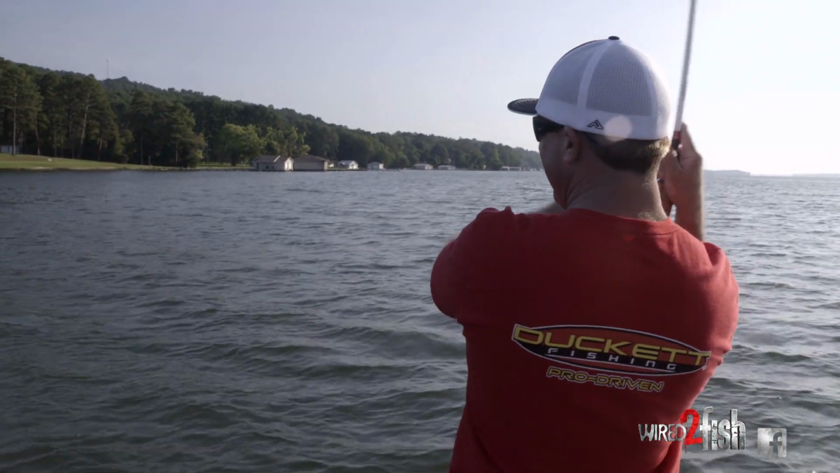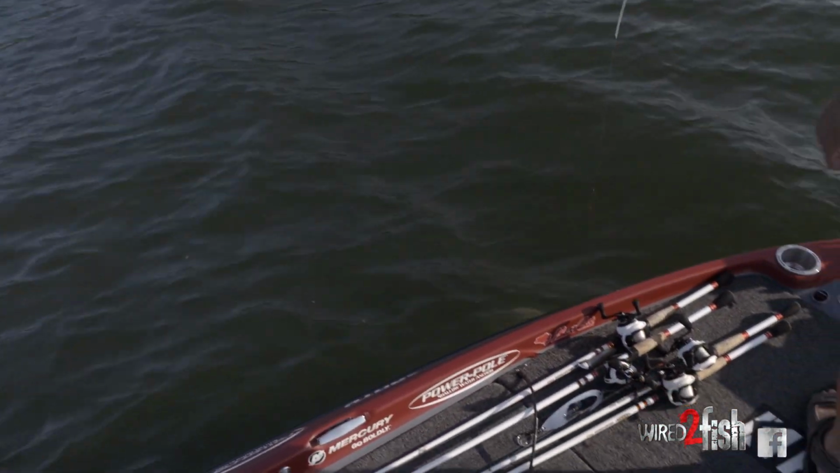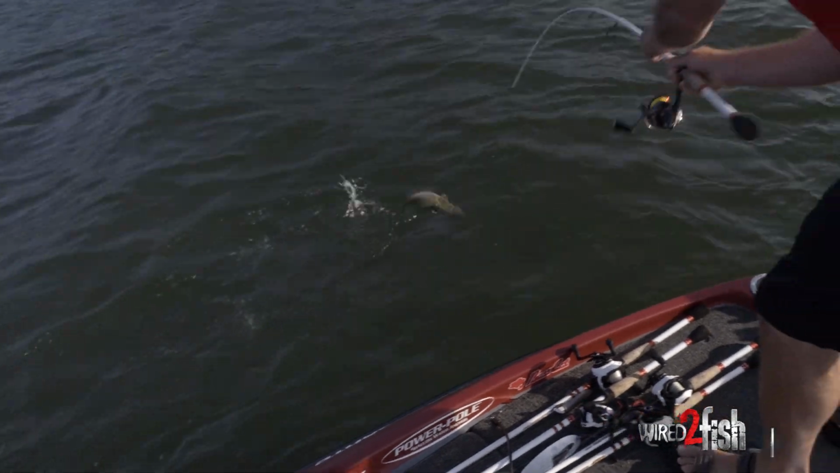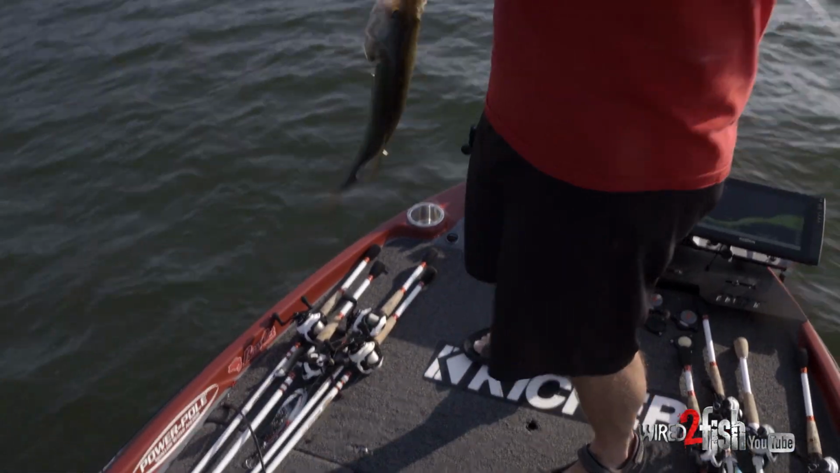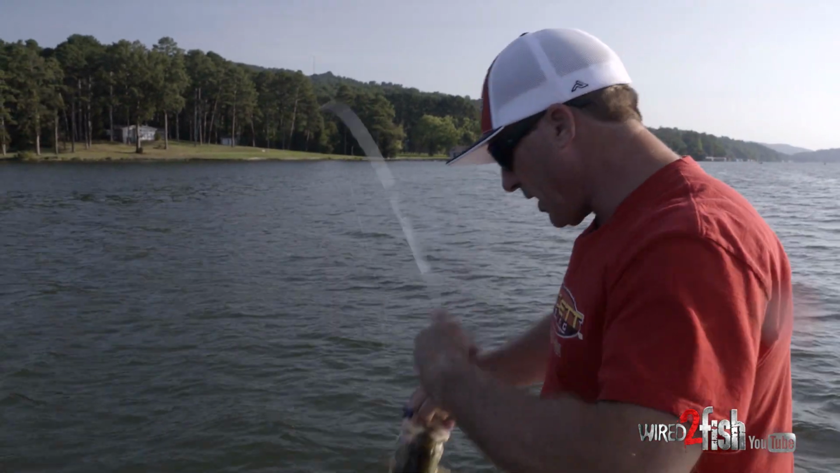That's so much fun. I mean, we've never been to this spot. We literally just duplicated exactly what was going on. Ledge fishing can be, to me, as simple or more than actually fishing down a bank. Ledge fishing is getting out there on the edge of a channel and just covering water until you find fish. That's it. Beautiful Guntersville bass. A lot of fun right there.